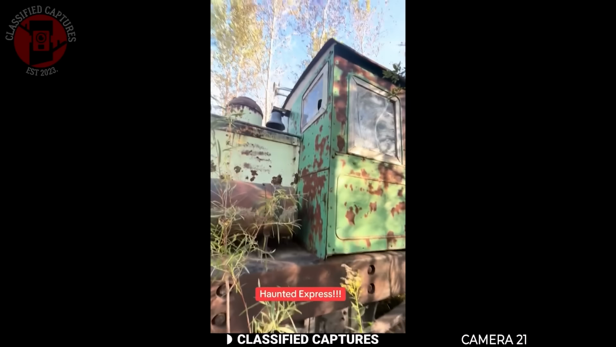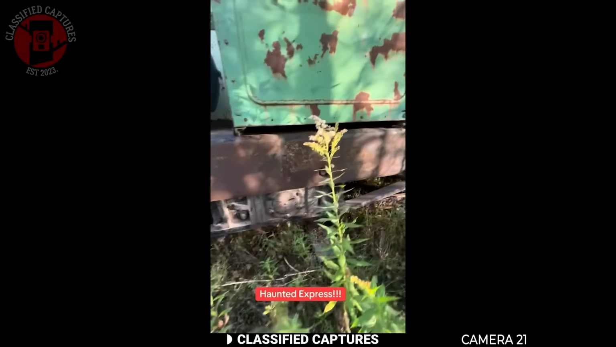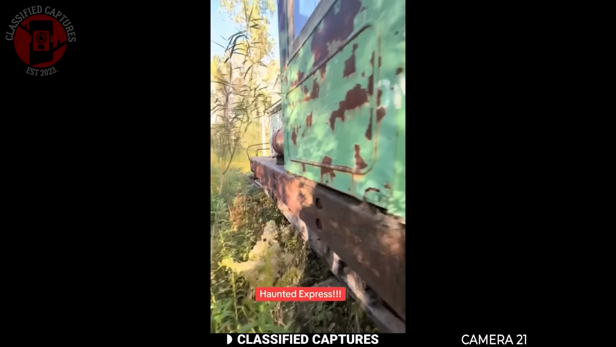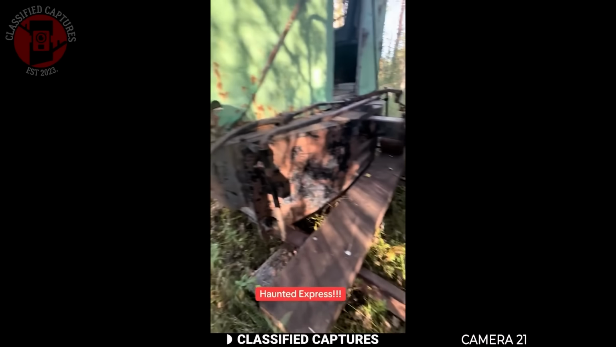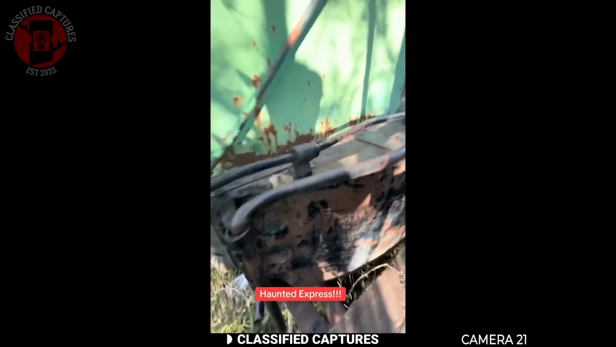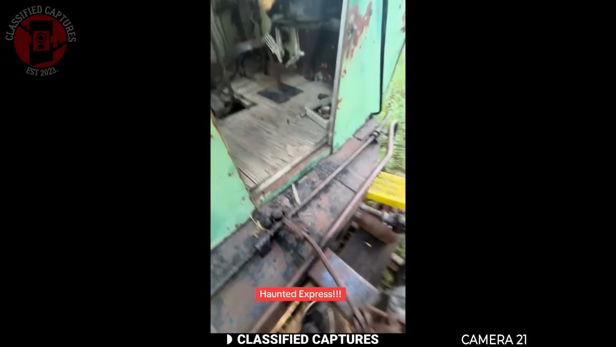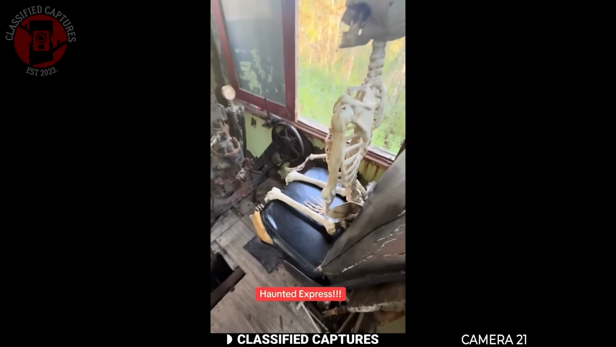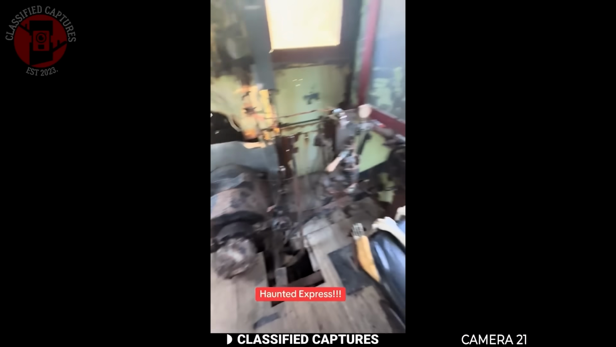Spooky train of some sort. That's weird. I don't think anybody's driving. I'll walk up and see. Whoa, that's a creepy skeleton. This has been moving for a while.